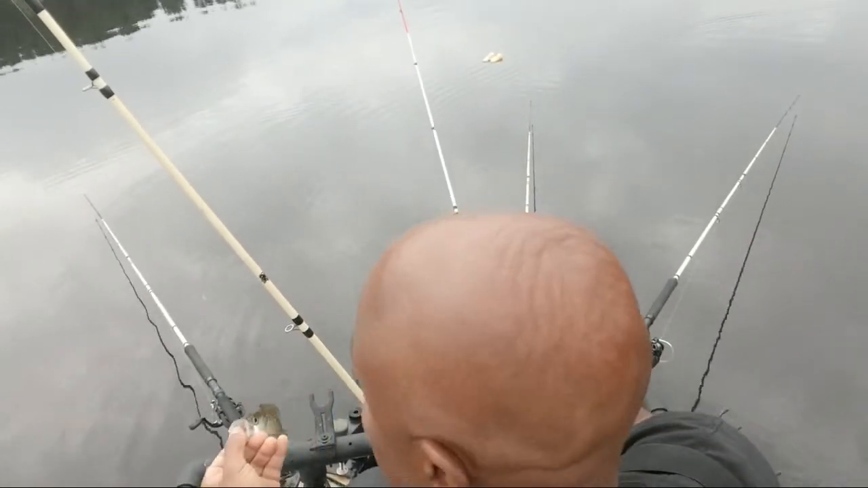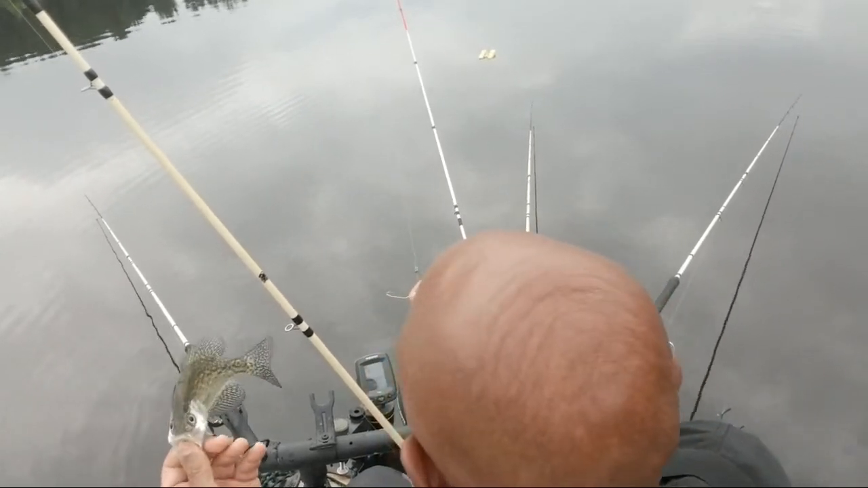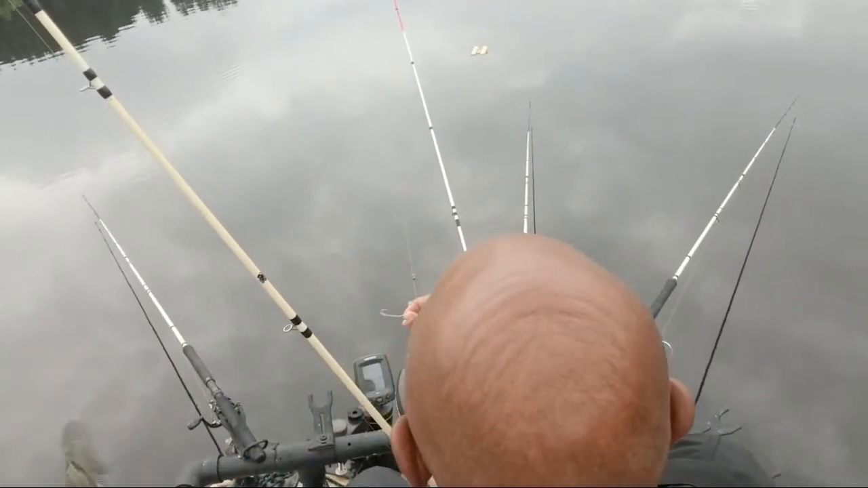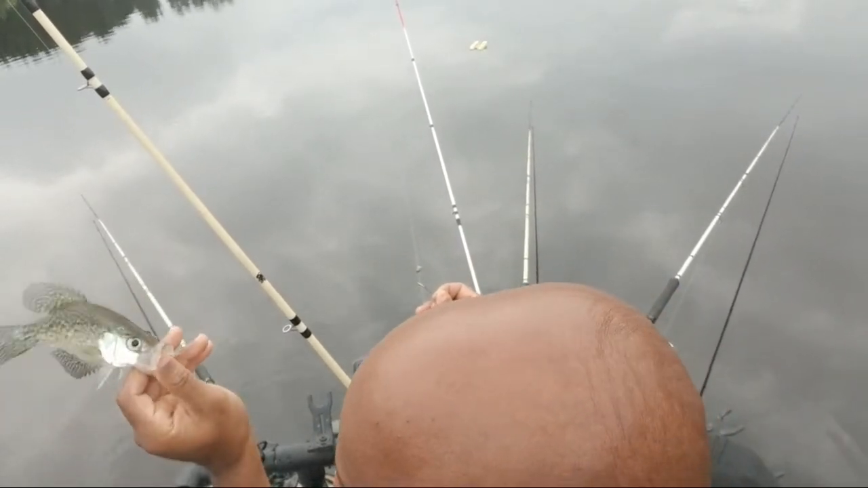Man, listen, I know some of you guys say, man, Cam, dude, by the time you get finished, you would have had about 10 already. If that crappie can bite, he needs to go in the frying pan, release him in Lake Crisco. But guys, listen, if you're catching crappie this size, that means in the future you're gonna have some nice crappie.